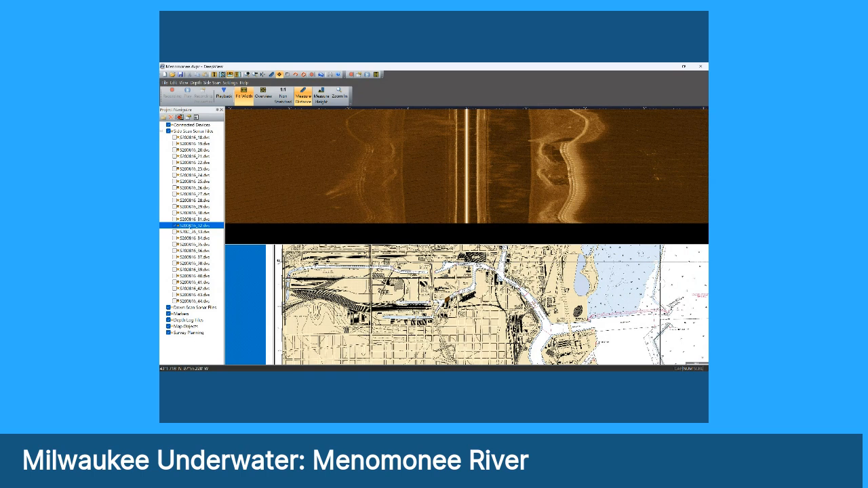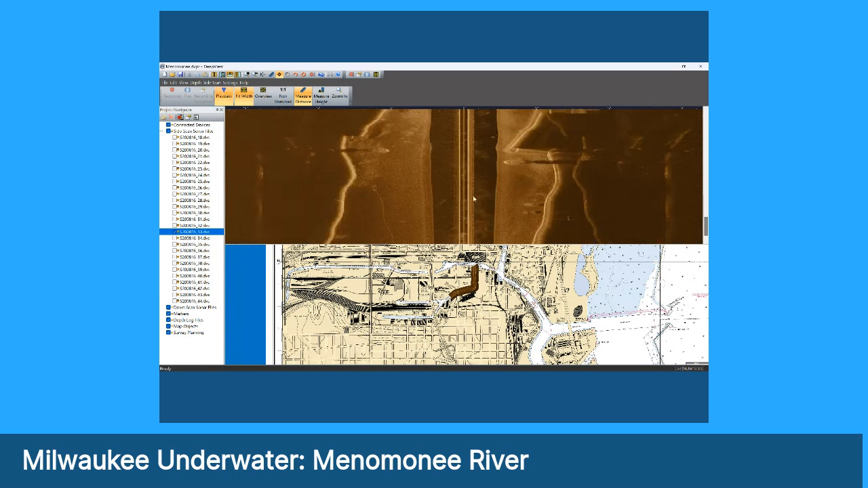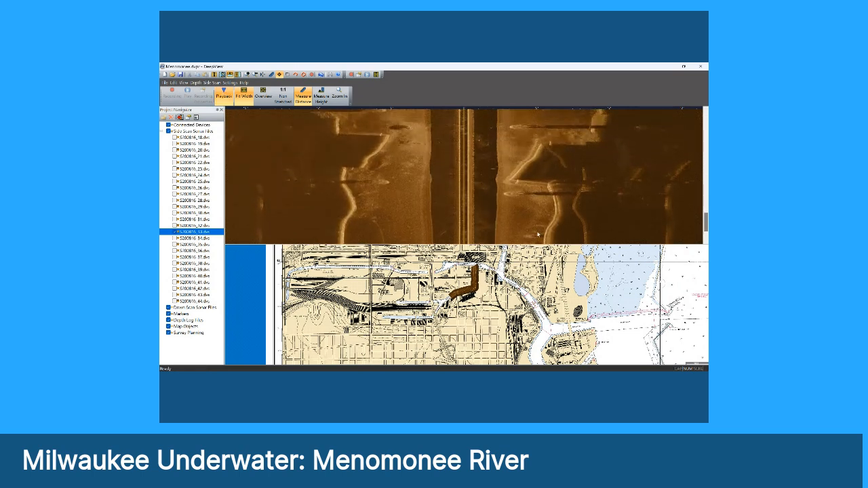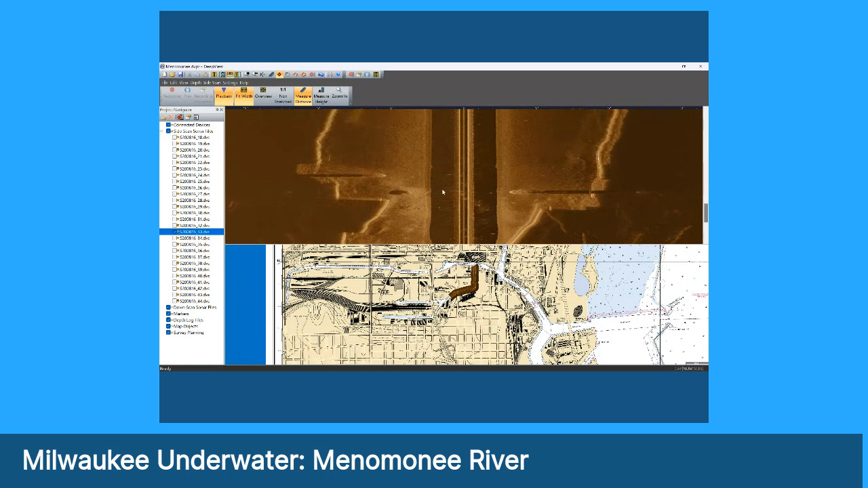Oh, yeah, that's it. Okay. All right. So then we came back up the river. I'll play that run. I don't think we found too much here. Here you can see some stuff on the bottom just before the bridge. You can see that same debris under the bridge as we come back out.